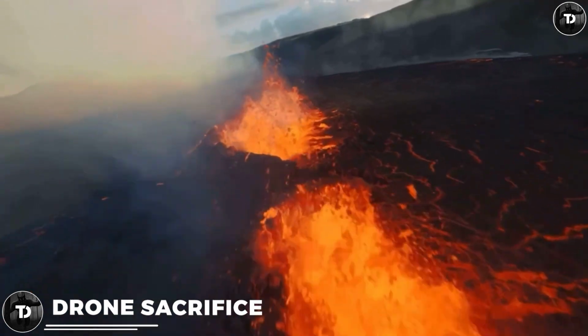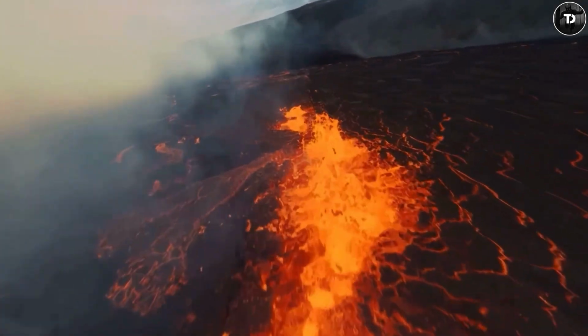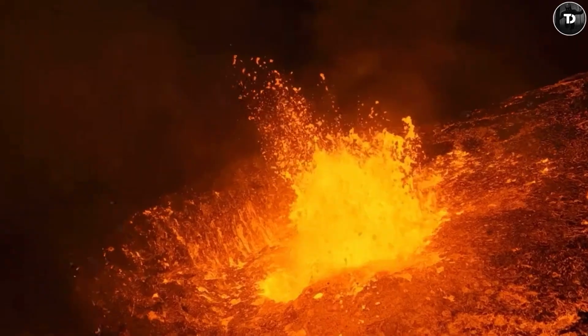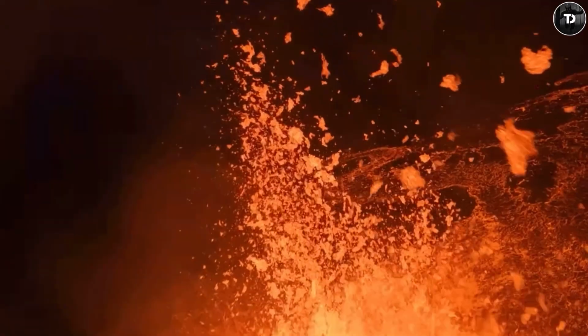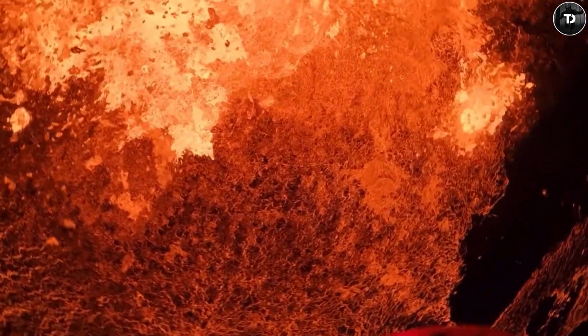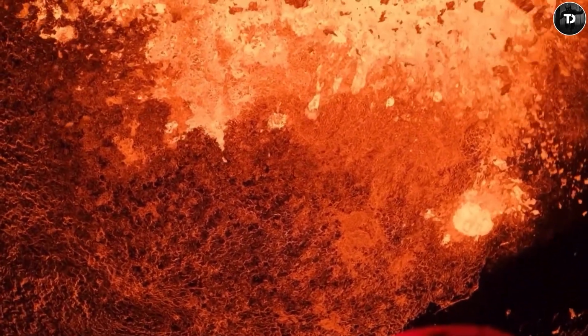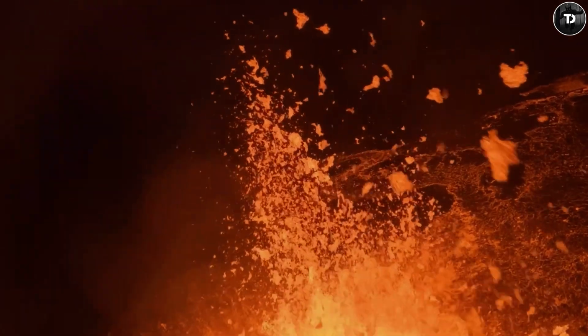Drone sacrifice. This will be undoubtedly the craziest drone footage you'll see. Due to the melted lava erupting from the mountain, the drones which fly past them are always susceptible to danger. That is what happened to this drone. This video was taken above an Icelandic volcano, and you can almost feel the temperature of melted rocks through this clip. Most of the drones will make it out alive, but for shooting the roaring face of the volcano, some drones have to be sacrificed, right?